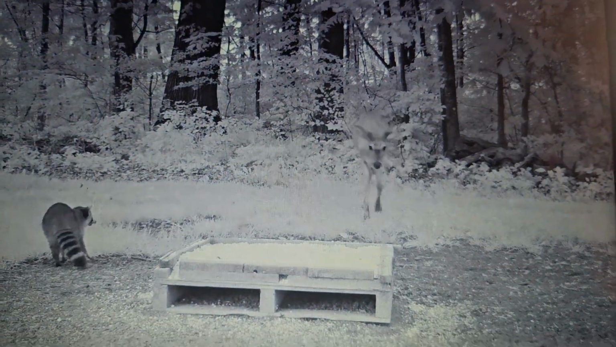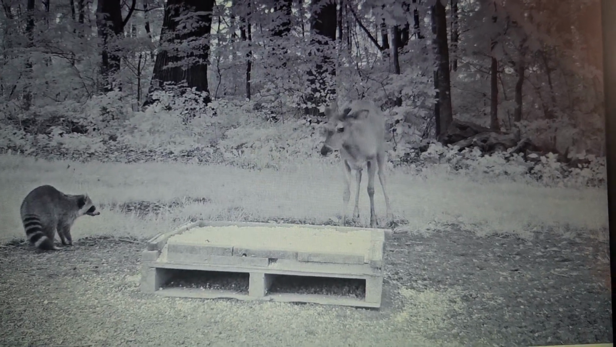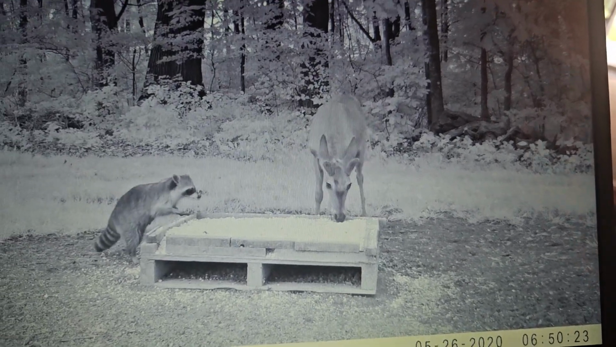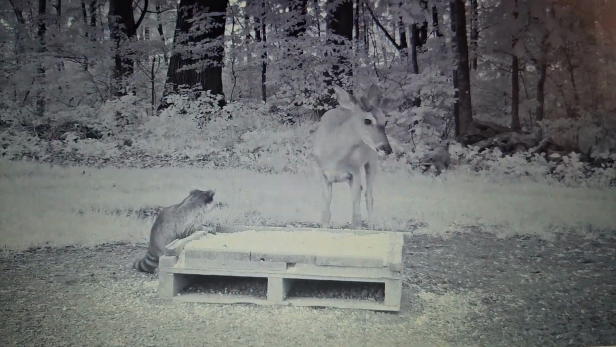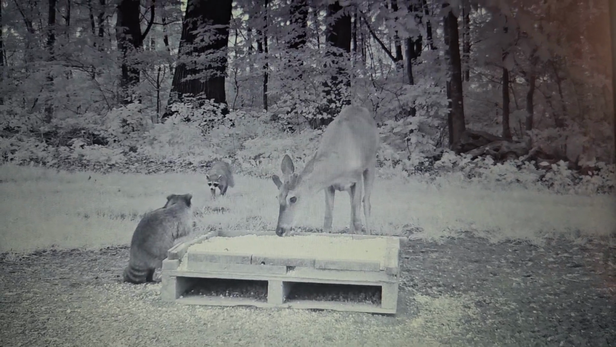Here comes the same buck coming in again. It's the next day. Comes a coon. He's a pretty buck, probably 2 years old.